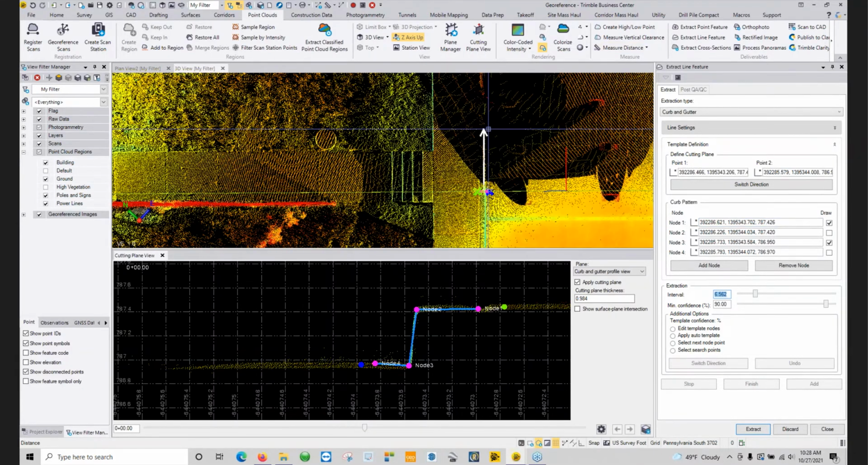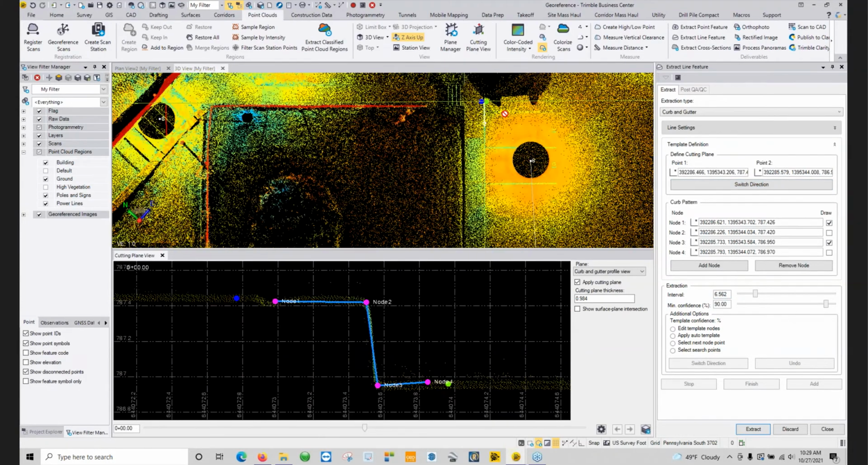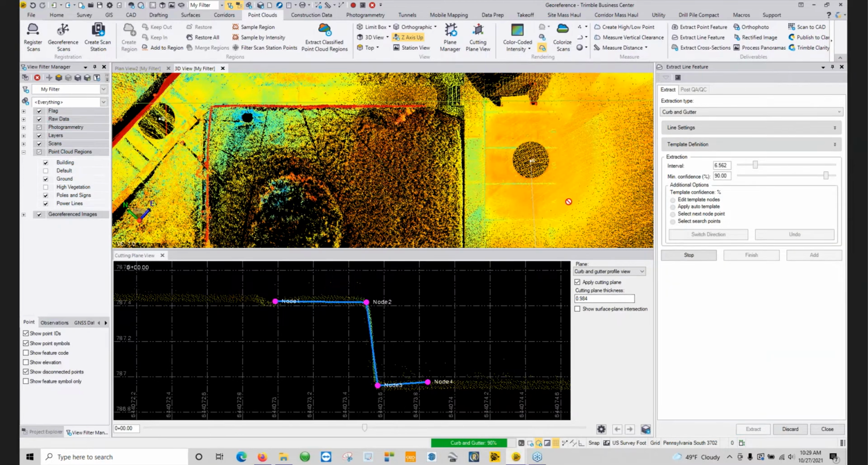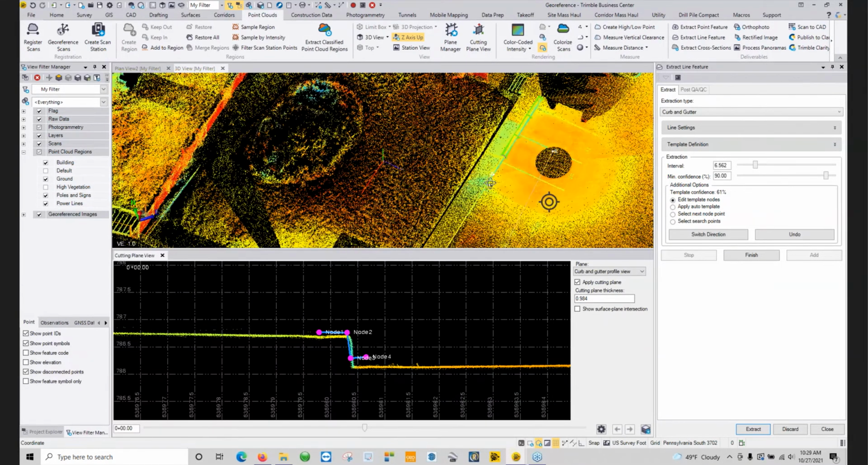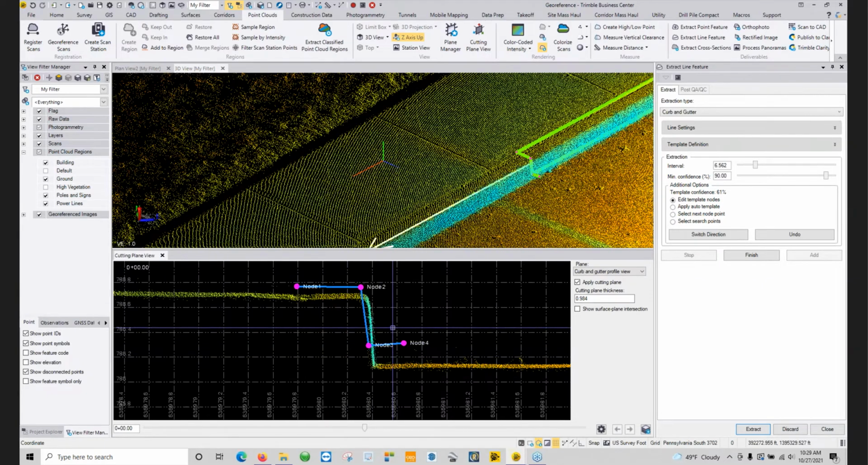We also need to look at the arrow, which direction it's pointing to extract. So actually we're going to switch direction and we're going to go down that way. And from there we can say extract. Now it's going to continue on, and it wants you to redefine where these nodes are as you're going along if the profile changes too much. And from here, I'm just going to go ahead and say finish.